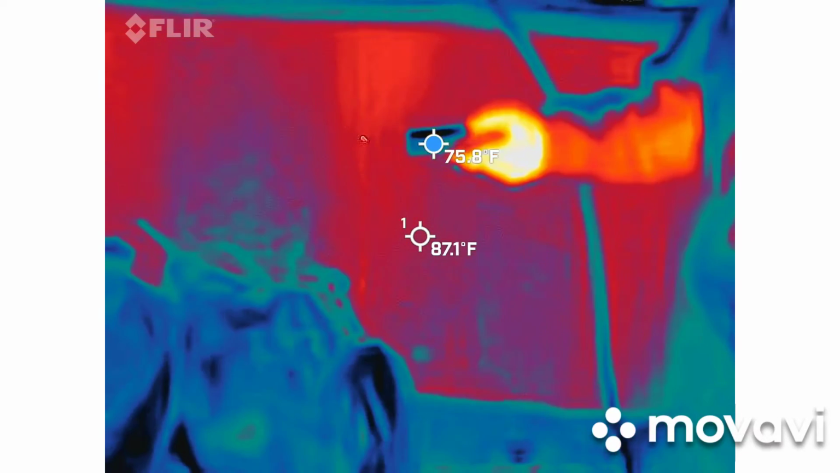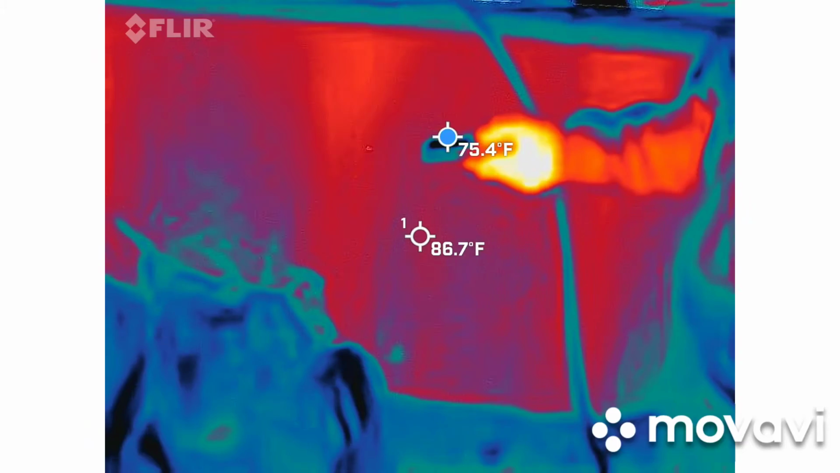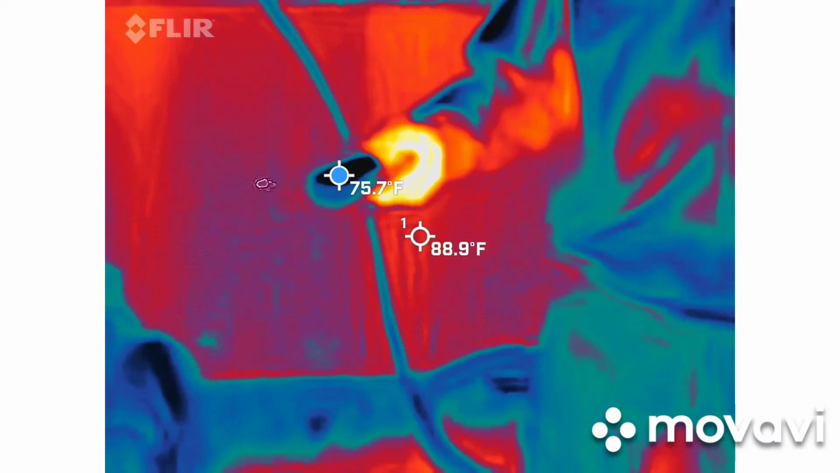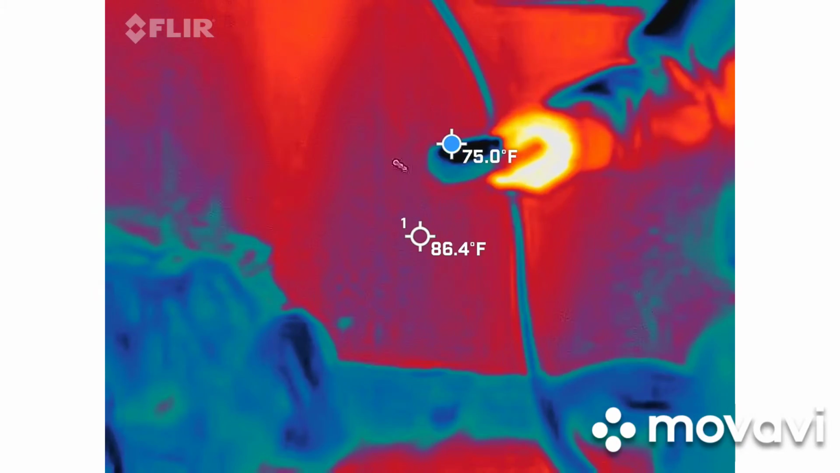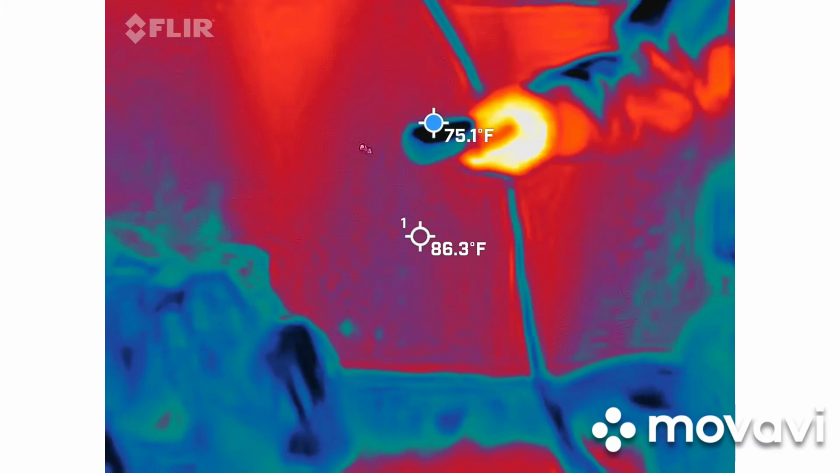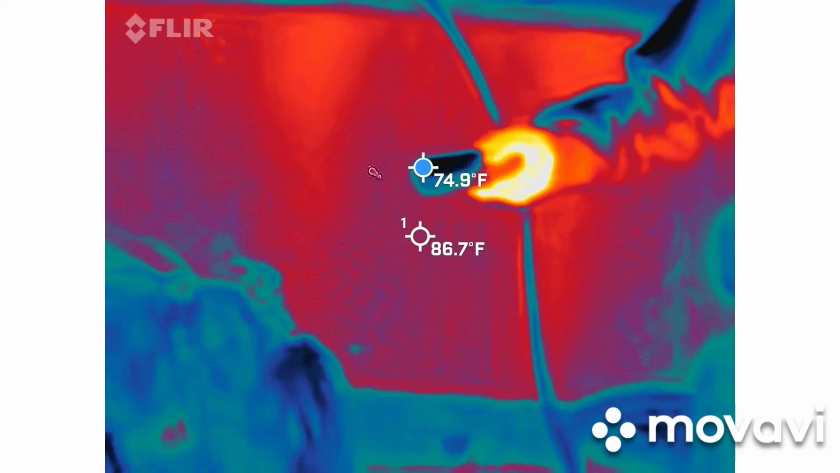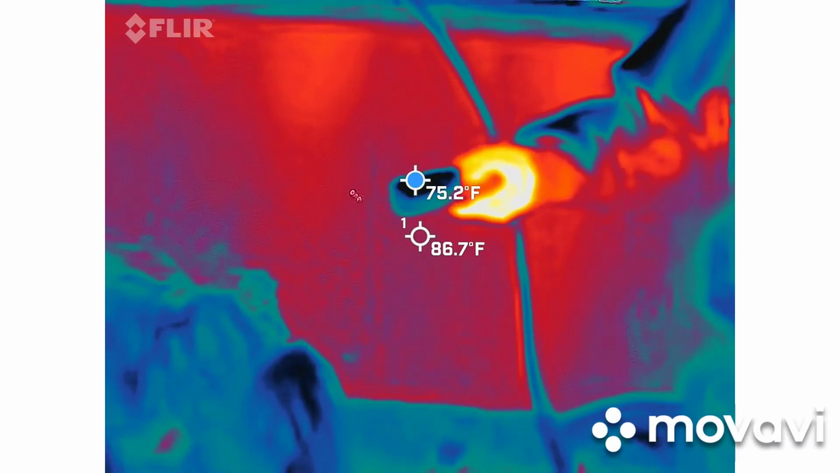Cold spot moving? No, it's right on yours. Really? It's directly on your EMF reader. Oh, wow. The fifth one almost lit up. That means there's a lot of activity.